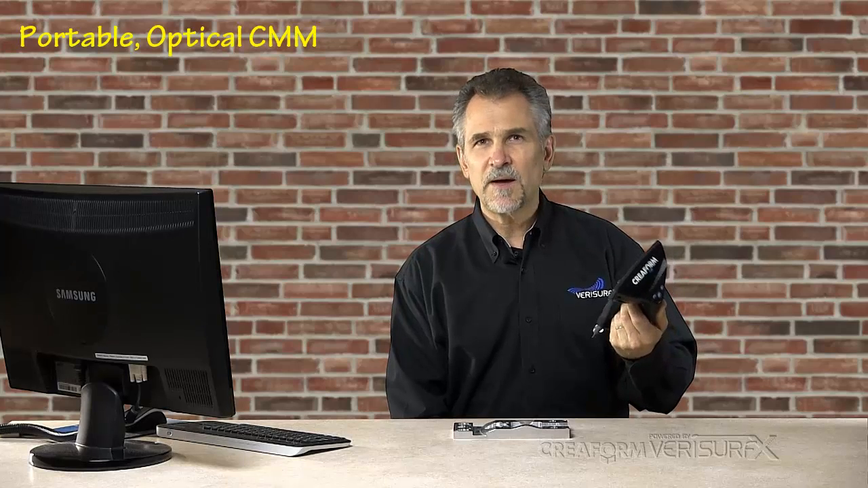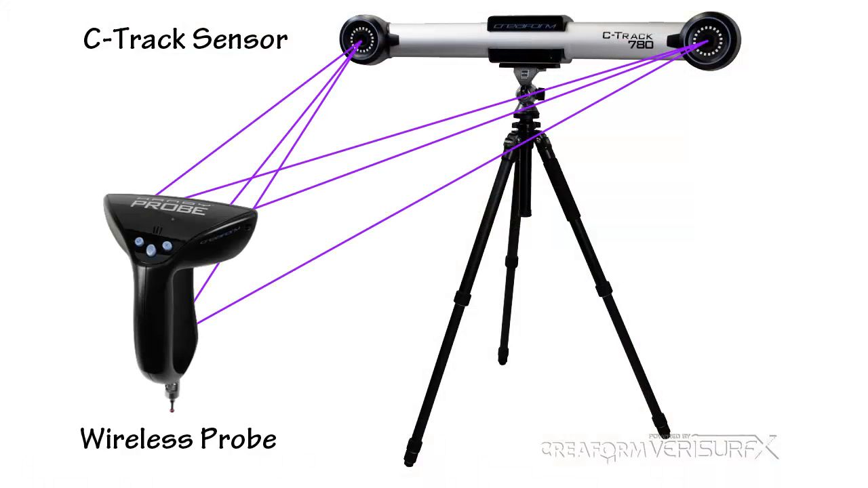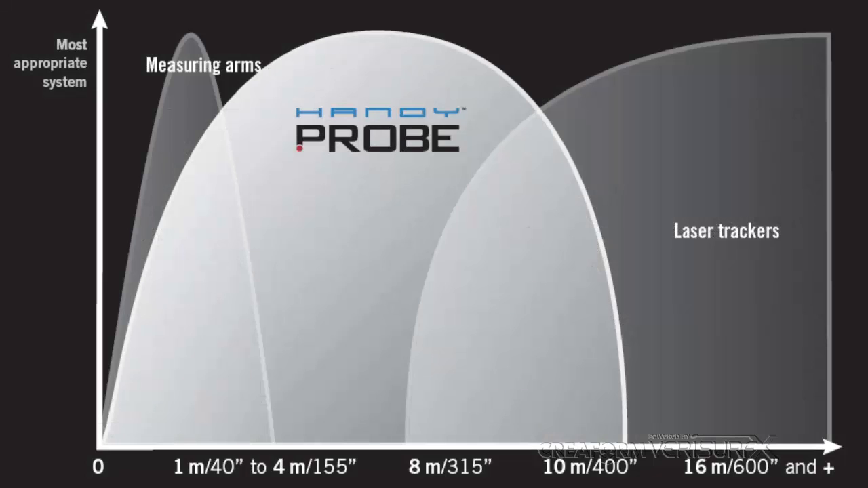Today I'll show you how to use the Creaform HandyPROBE to align, inspect, build, analyze, and reverse engineer parts and assemblies. The HandyPROBE is a portable optical CMM that offers a number of unique features. The system uses a C-track sensor and wireless probe for ease of measurement. The measuring volume is greater than a 12-foot arm, but with a similar accuracy. The target volume is between that of arms and laser trackers.